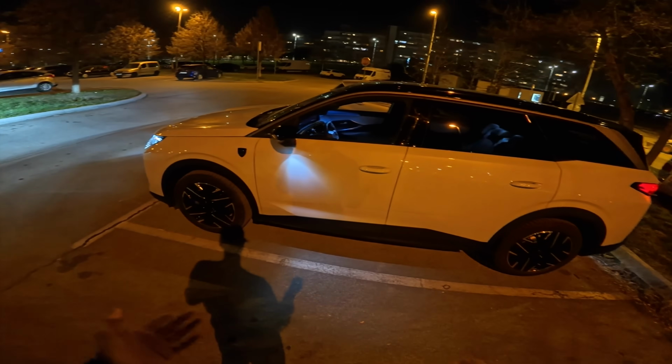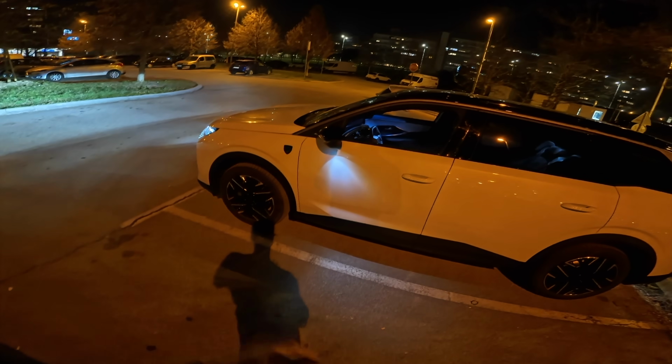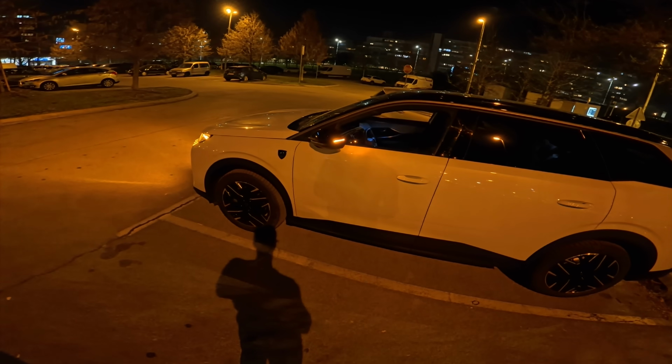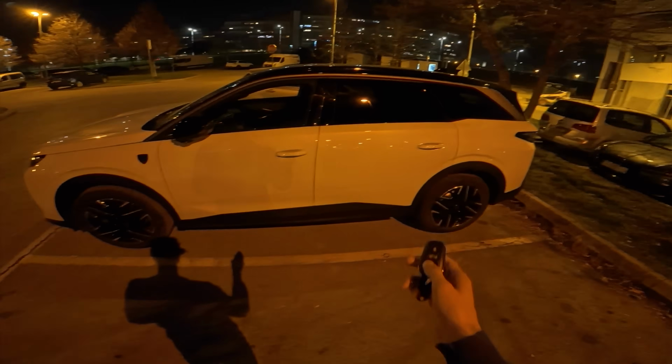Basically it helps you when you're slowing down. This is recuperating and charging that battery, so it helps you sometimes run and accelerate smoother on the electric motor and reduce your fuel consumption. It's a front wheel drive. Now this one's a 7-seater.